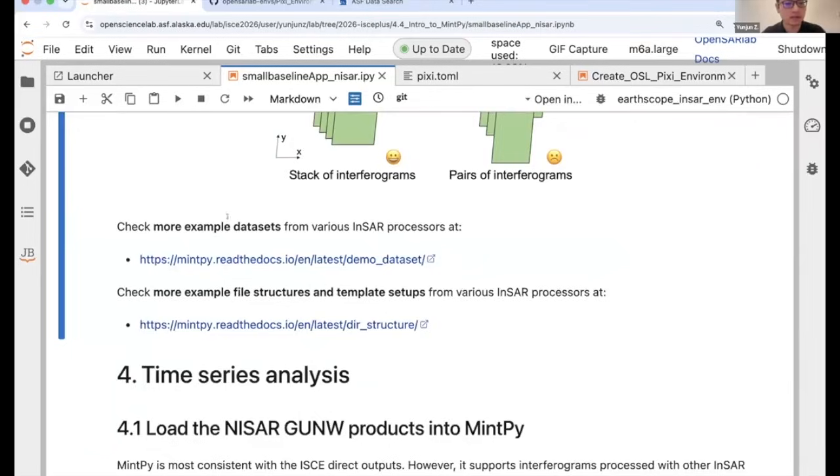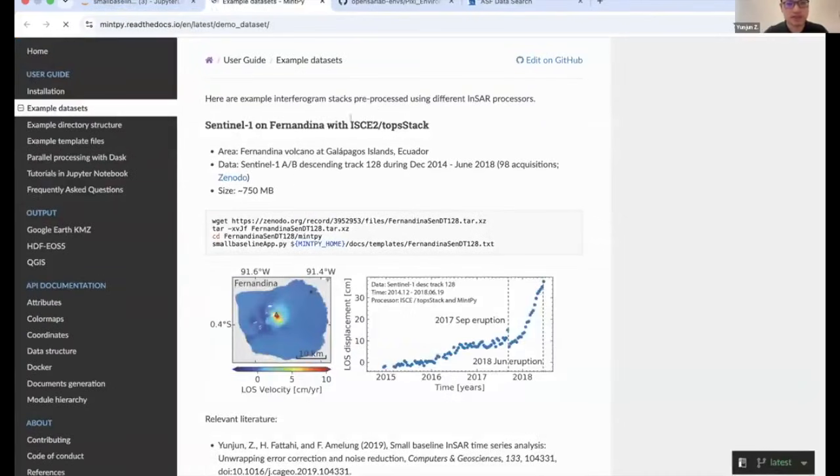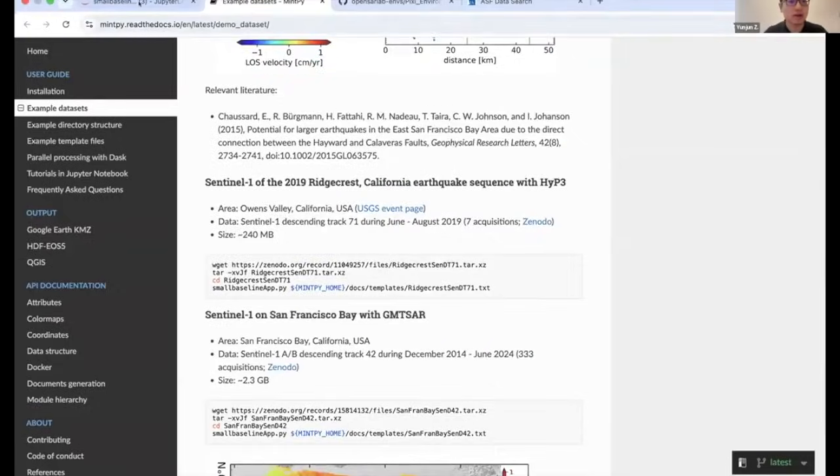If you're interested in other InSAR processors, we have some documentation here that shows some example datasets using ISCE, ARIA, and others including ASF Type 3 and GMT-SAR.